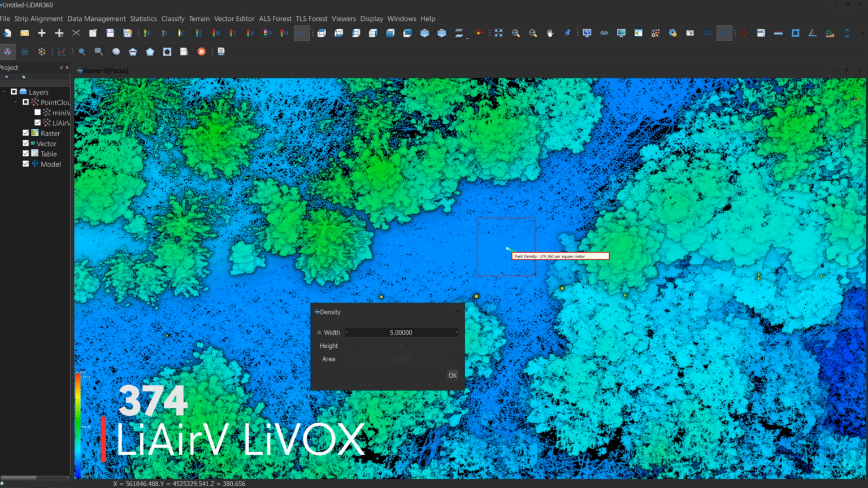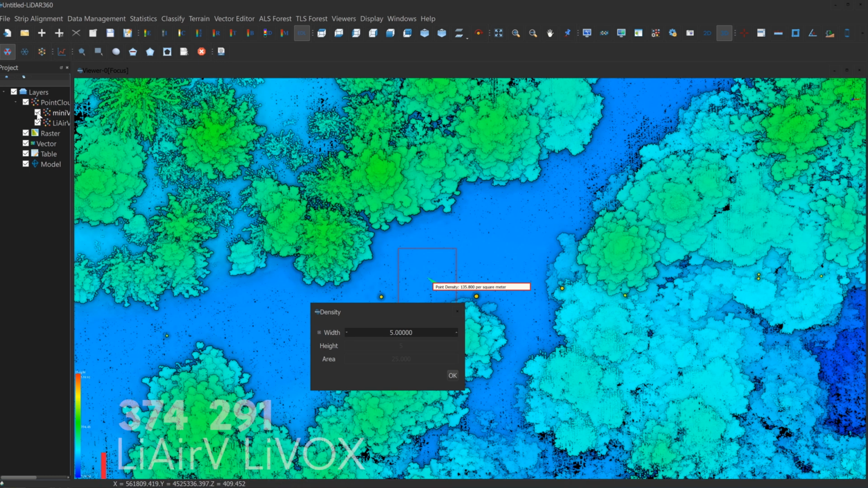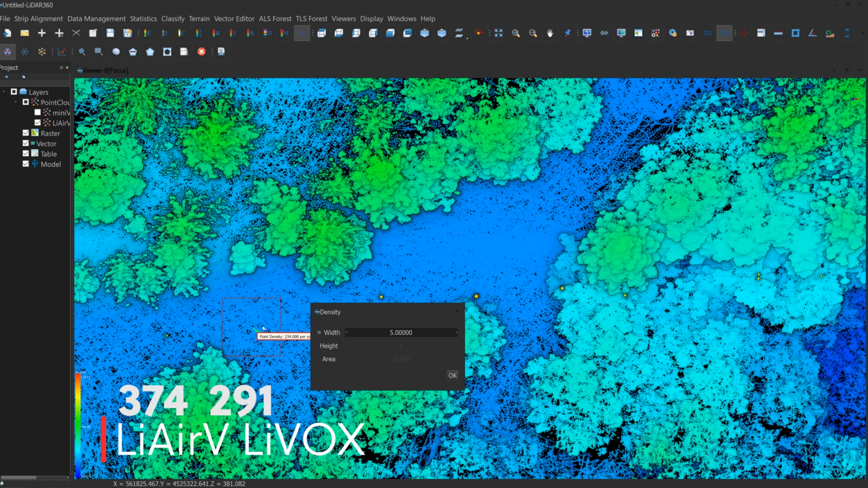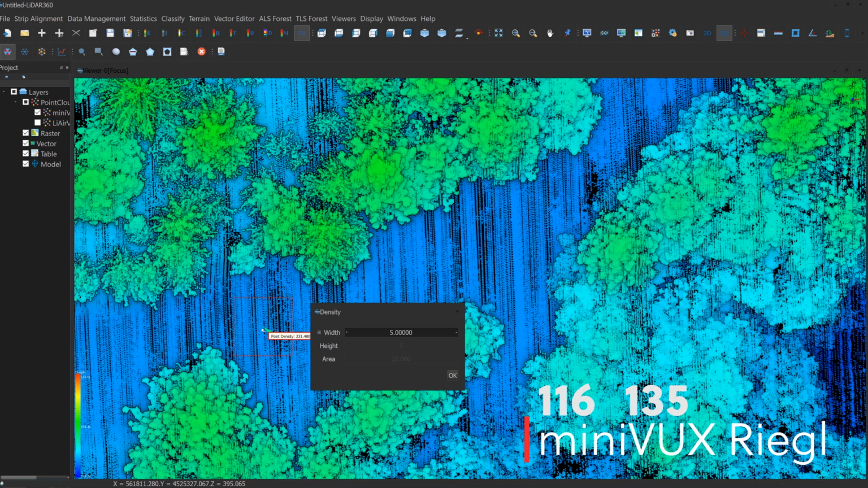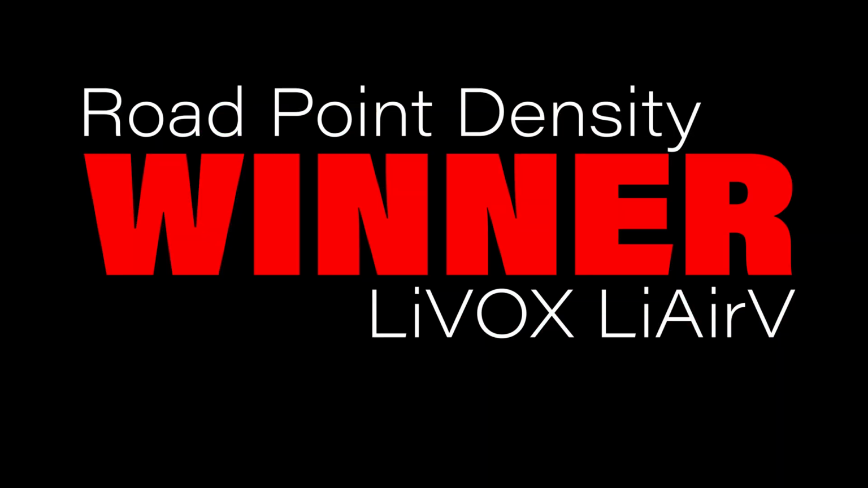Now, let's go ahead and take a look at a few more locations. 291 versus 135. 231 versus 105. Well, okay, there we have it. On our first competition, we're seeing clearly that the LiVOX LiDAR and the LiAirV is getting almost double the points per square meter as compared to the Riegl.